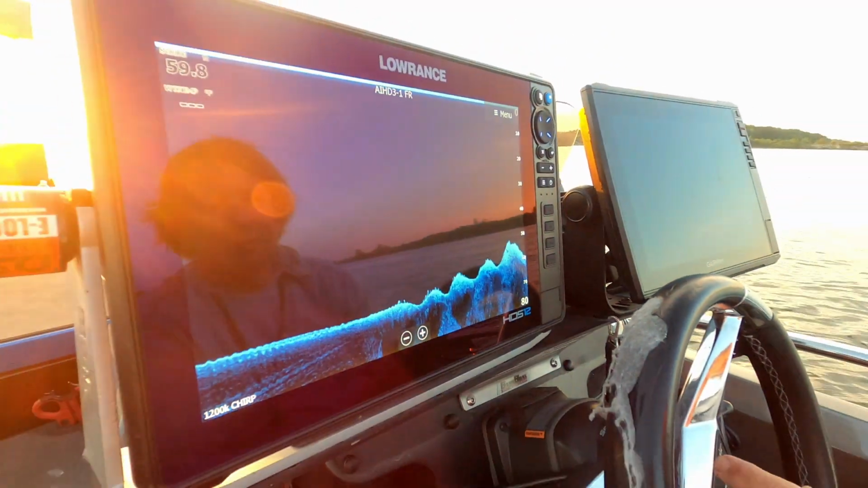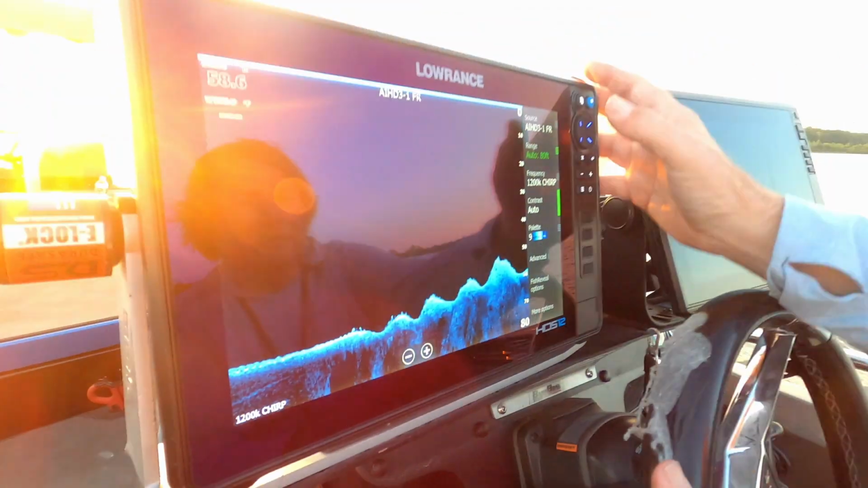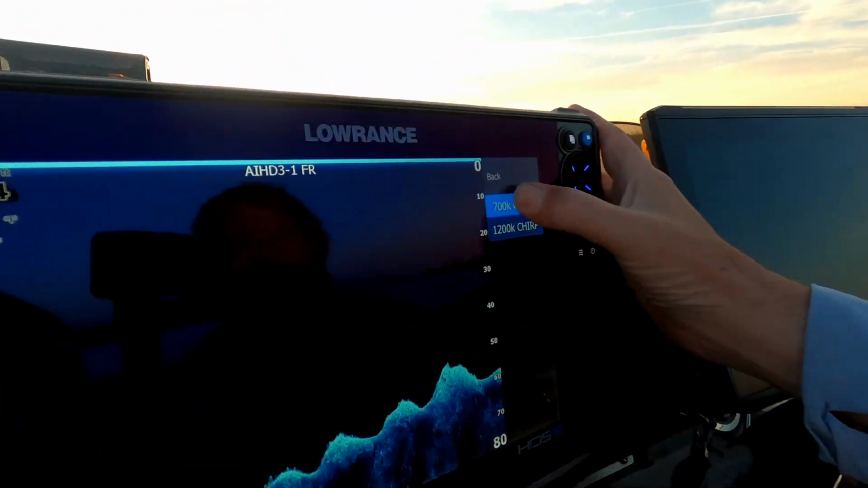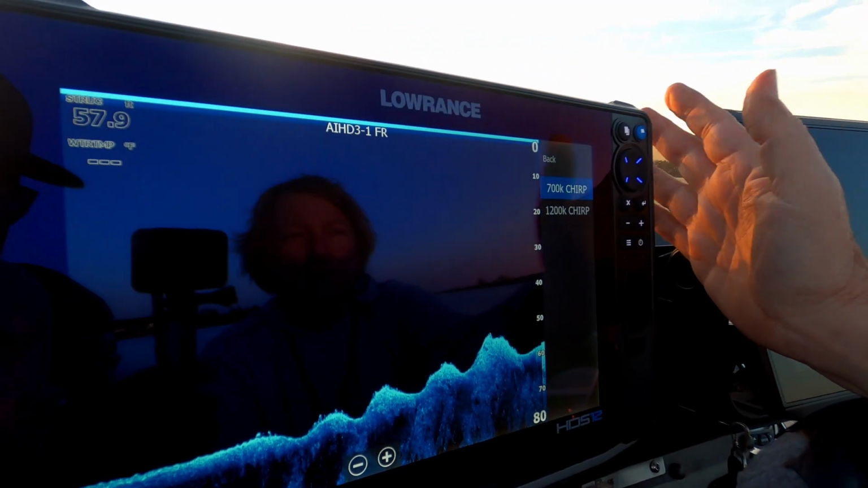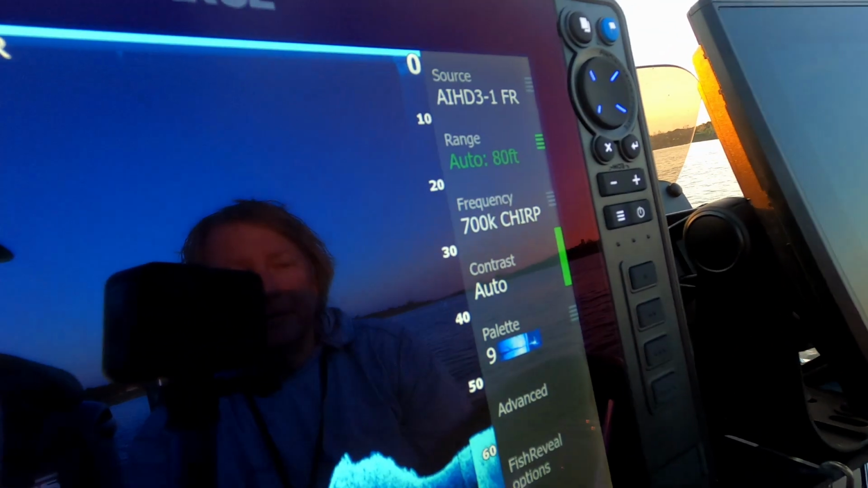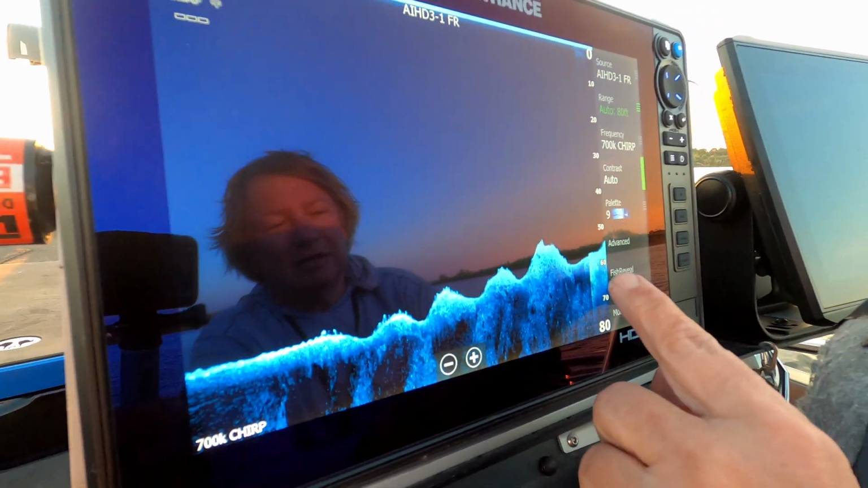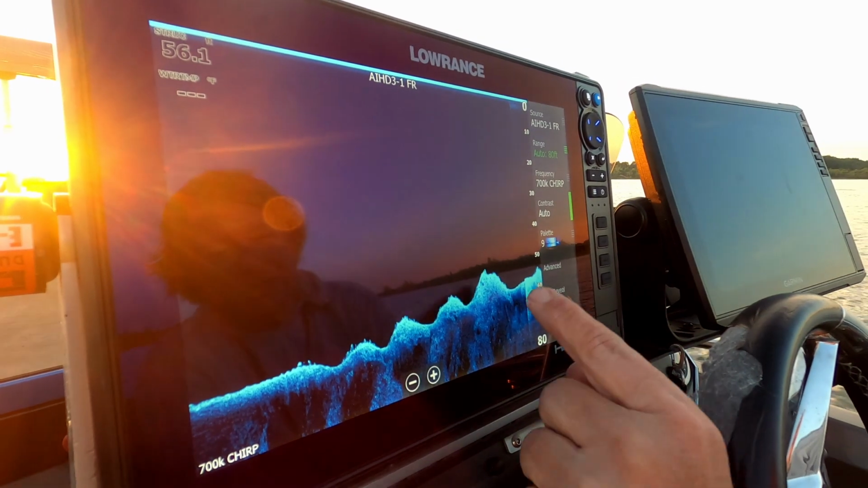Wouldn't swear to it. So that, again, is in 1200 kilohertz, or 1.2 megahertz. If we flip over and look at it in 700 kilohertz, that's your low frequency. So those are our options. You can see the color change.